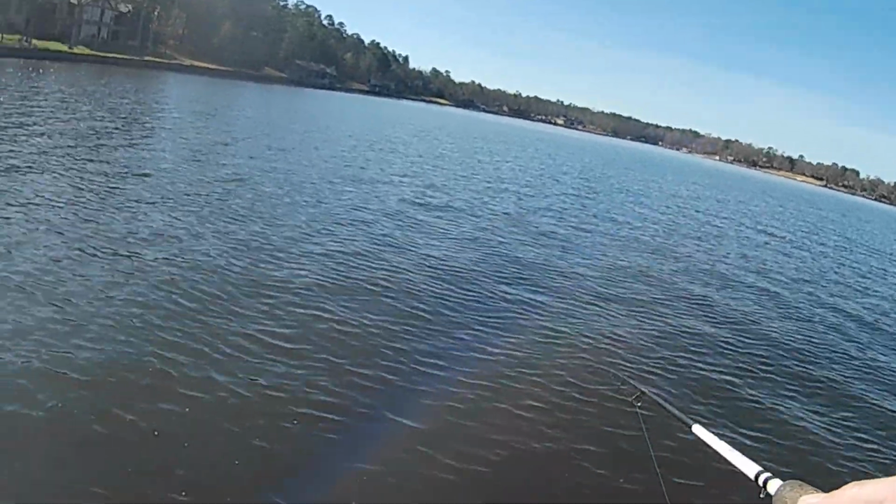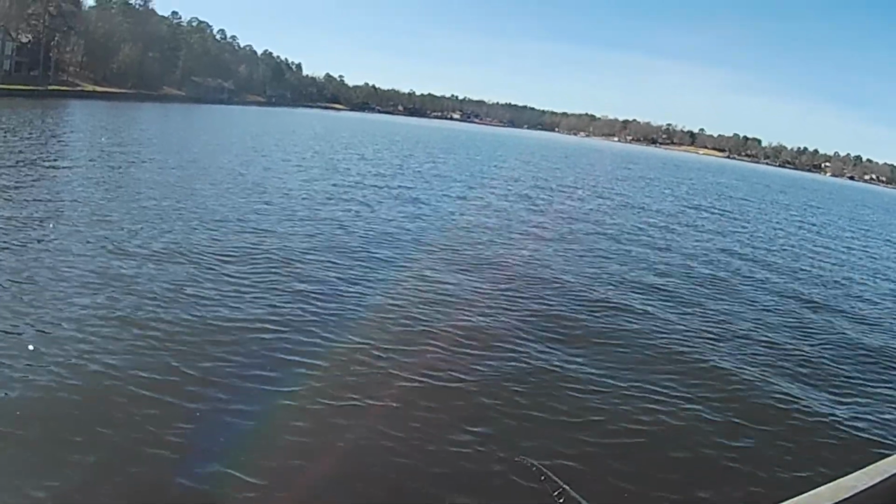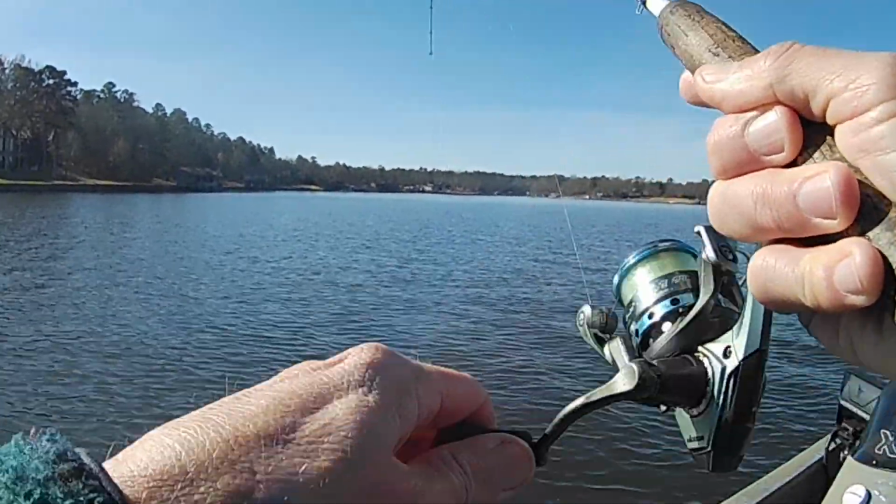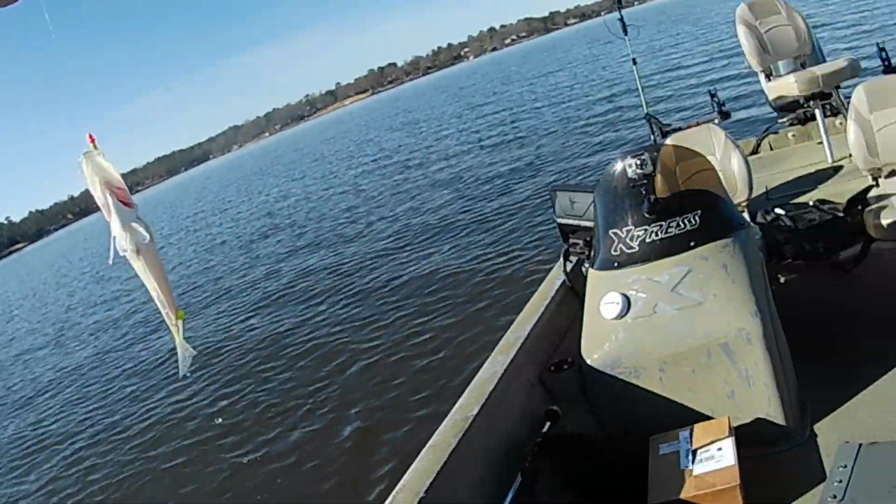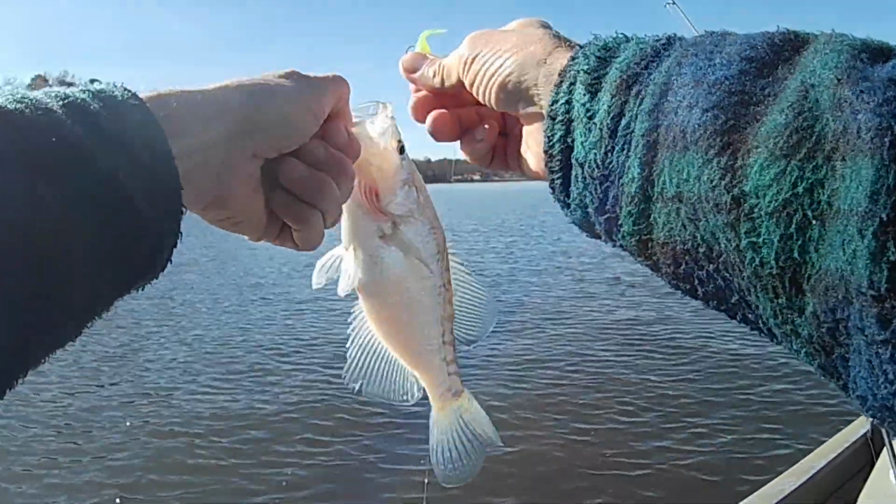Just drifting it with the wind now. Kind of right across that same spot where I had those first few. There's another one. I mean, it's just as fast as you can fish. When you find them doing this, you can really whack them good and quick. It don't take long to catch a limit.